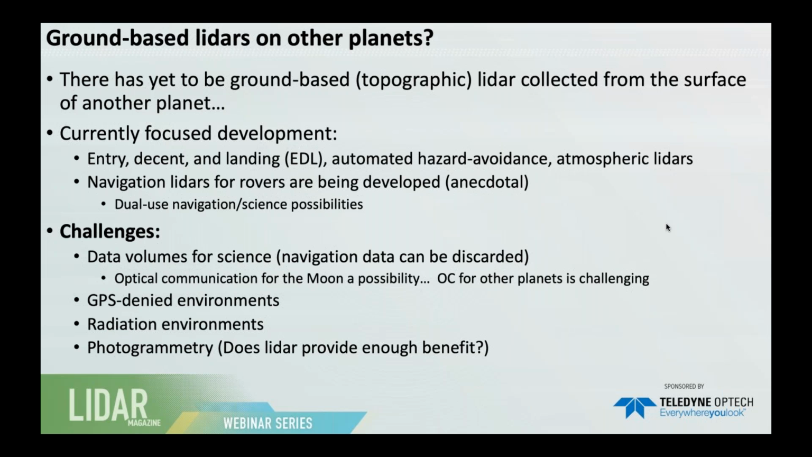But there is some currently focused development of lidar for planetary exploration, mostly entry, descent, and landing systems for automated hazard avoidance. As your spacecraft comes into the surface, you're using both lidar and radar in order to characterize the surface for automated landing.